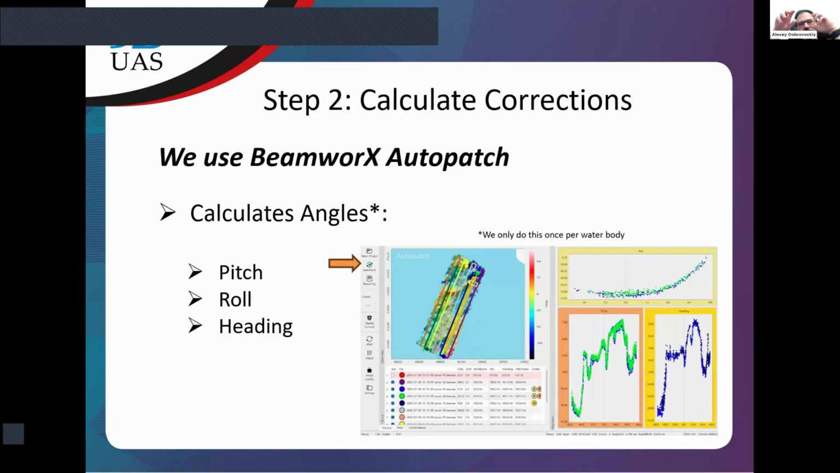But actually, the correction angles reflect the small errors in the system setup, I mean, mechanical errors.